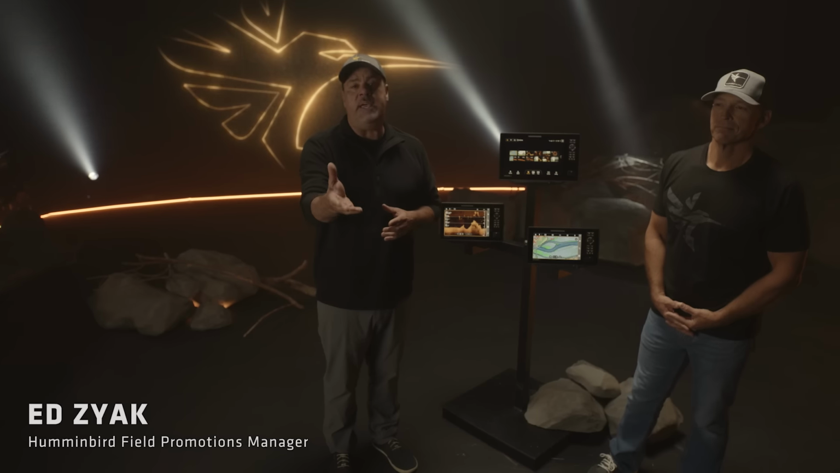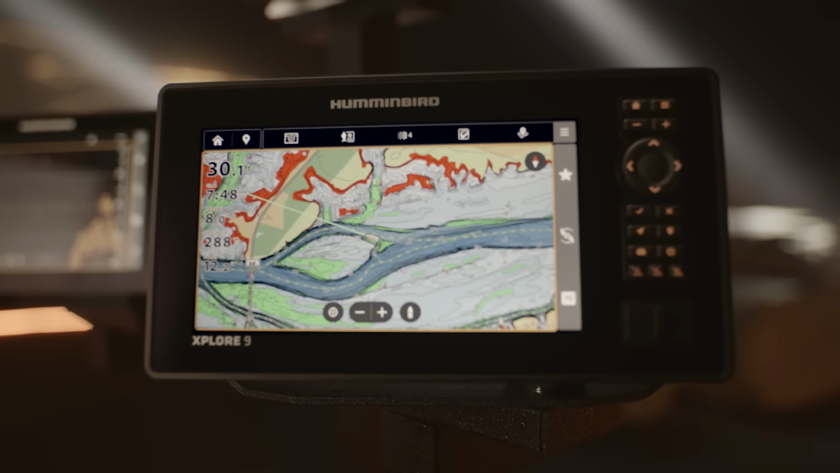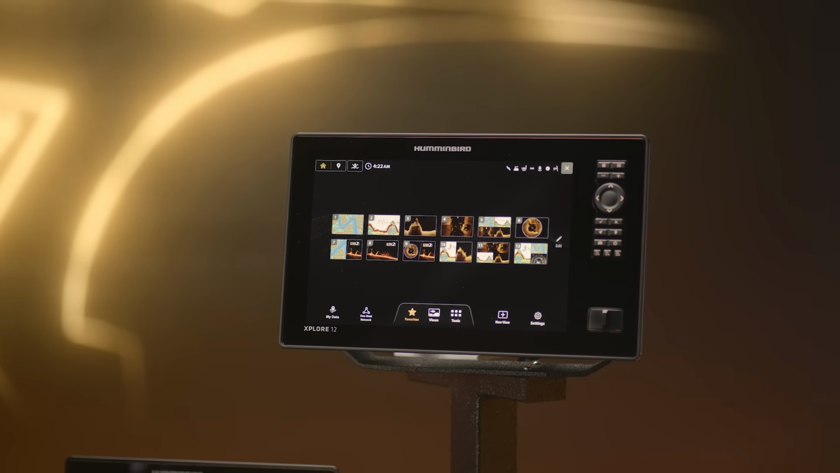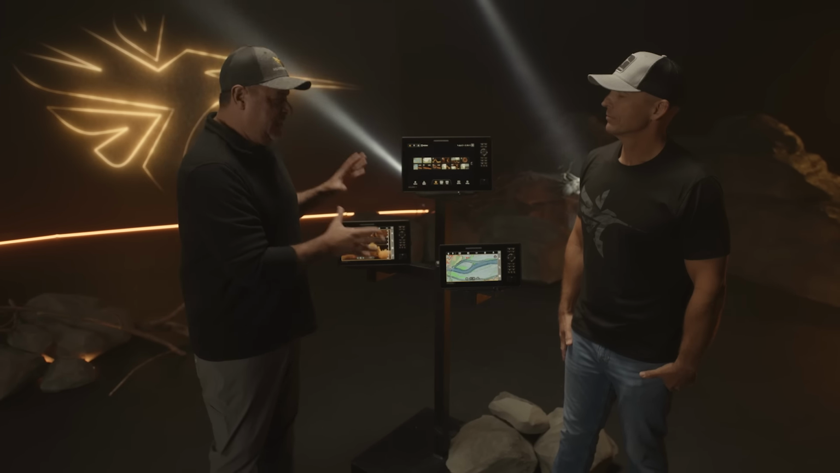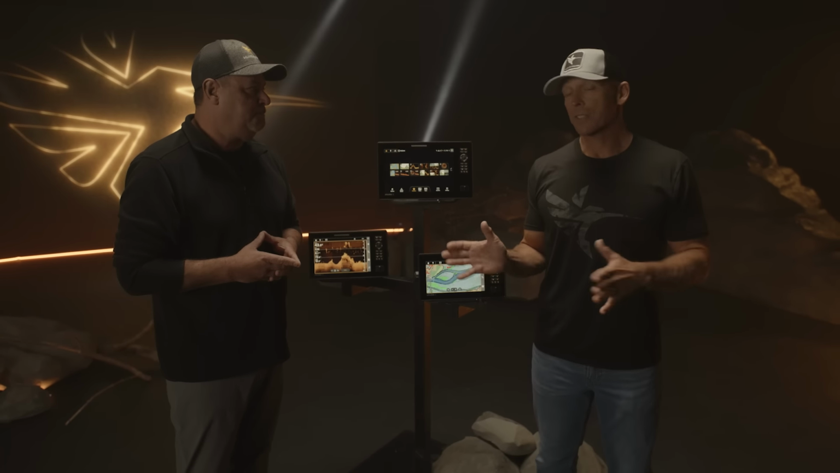And we're here with Ed Zyak, Field Promotions Manager for Humminbird, legendary guide, and really has used Humminbird products his entire life career. And the one thing about the XPLORE units, you're looking at a 9-inch, 10-inch, and a 12-inch unit. And as you said off camera, this fish finder right here is for every angler. It truly is. And like you said, I've been using Humminbird products my entire life. I couldn't be more proud to be here today to help talk about some of the new features.